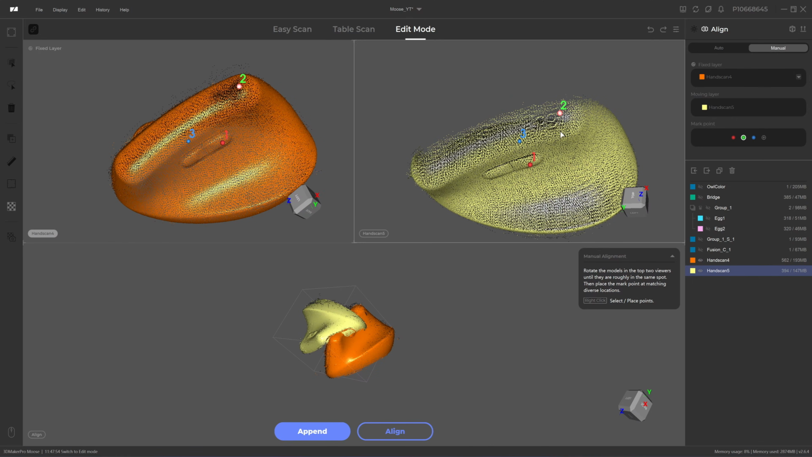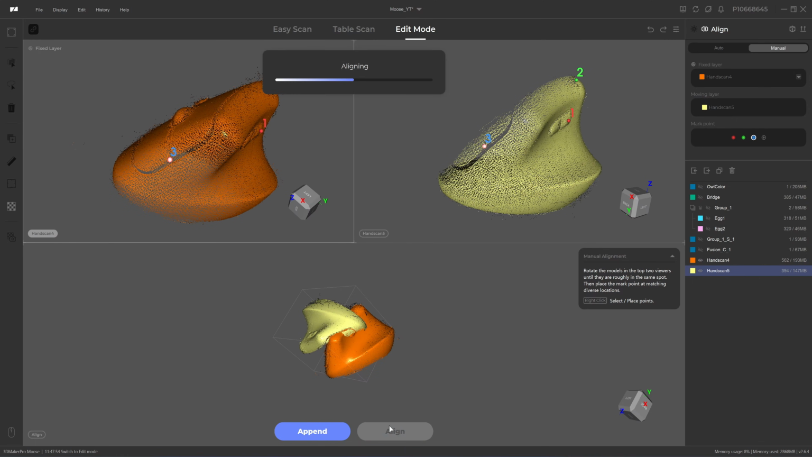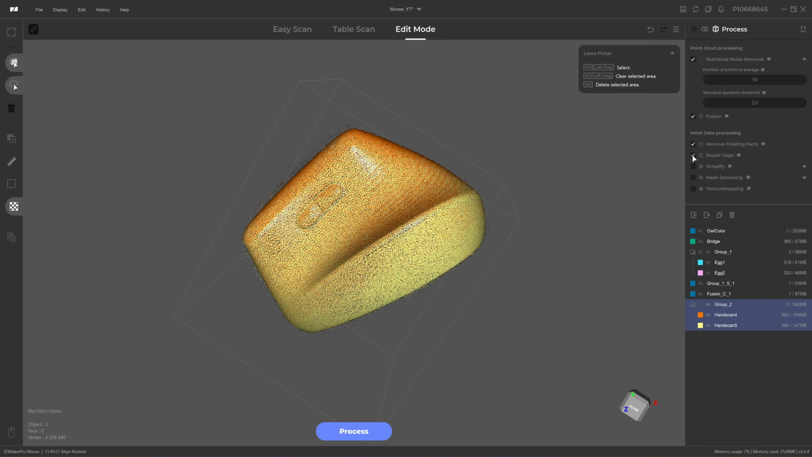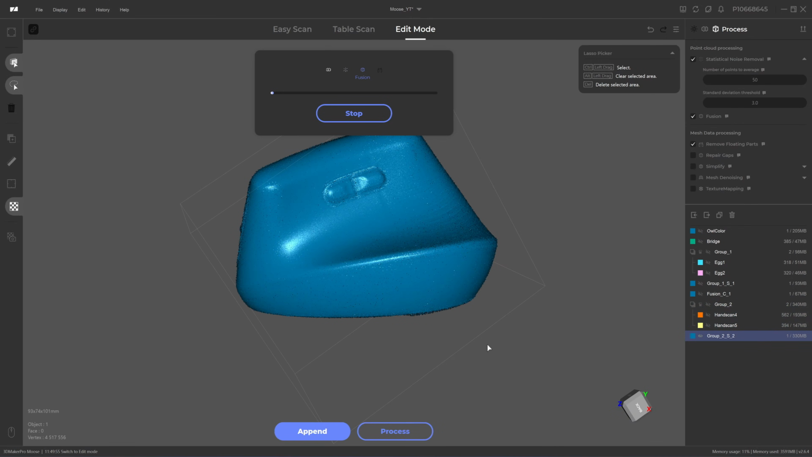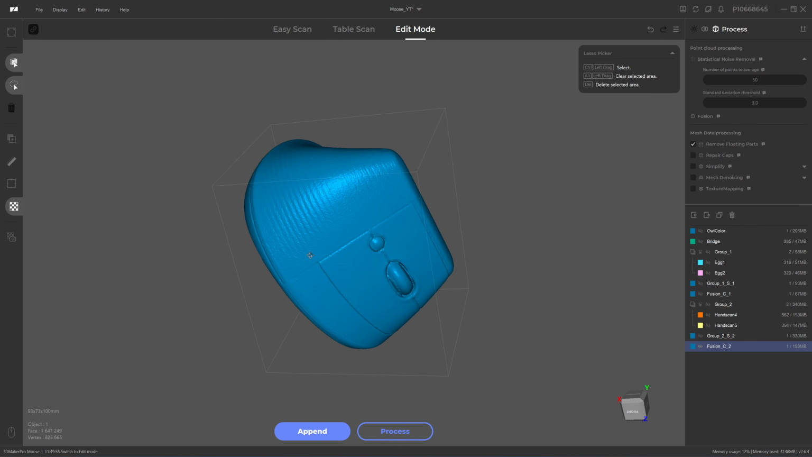Top. Align it. Okay. I do 4 steps. 0.2 millimeter. I'm surprised that they process the point cloud and mesh very fast, but texture mapping takes a very long time. Okay.